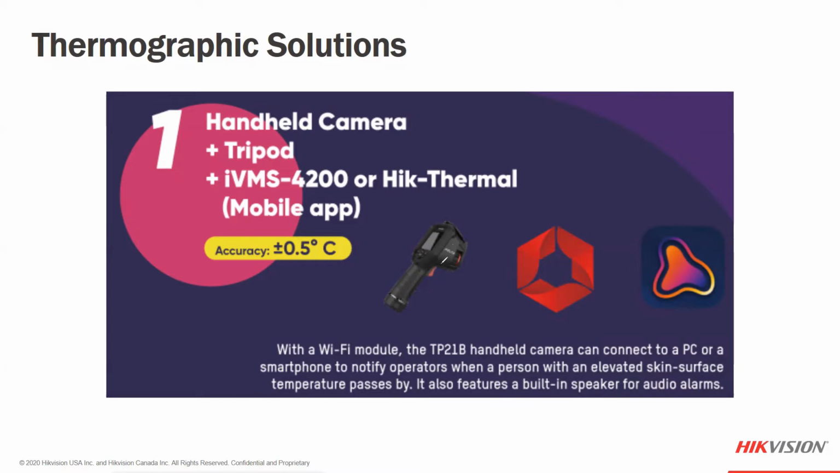We've also seen an application for the handhelds as more of a mobile unit that could be walked around the building and through the facilities. We have also seen temporary installation where this is mounted on a tripod, where maybe a school wants to reopen and put on a play, and so they're going to temporarily set up these temperature screening points as the parents and everybody comes in, and then move on from there.